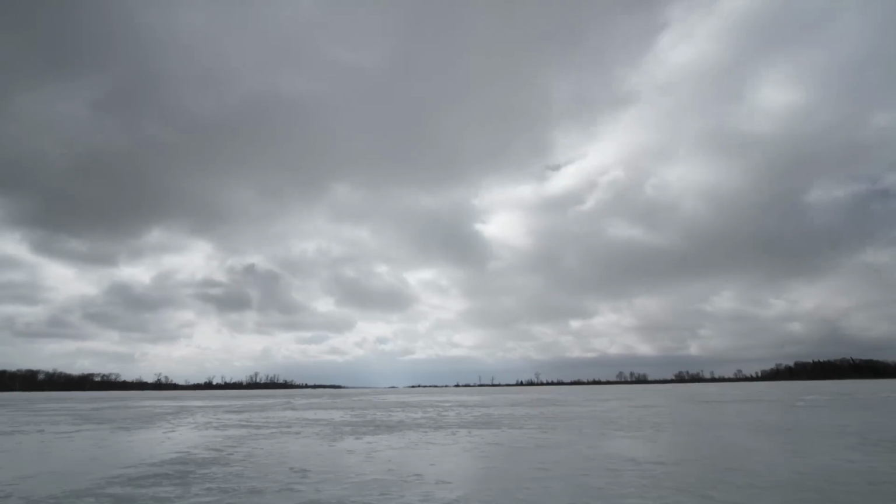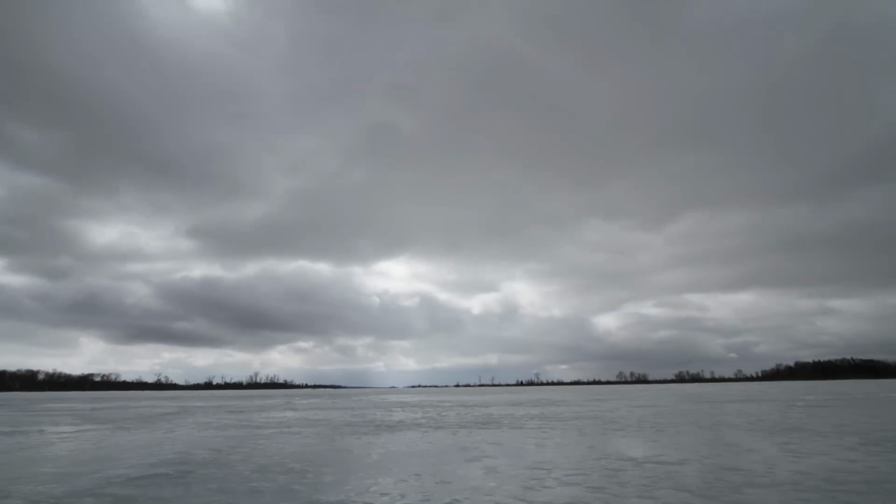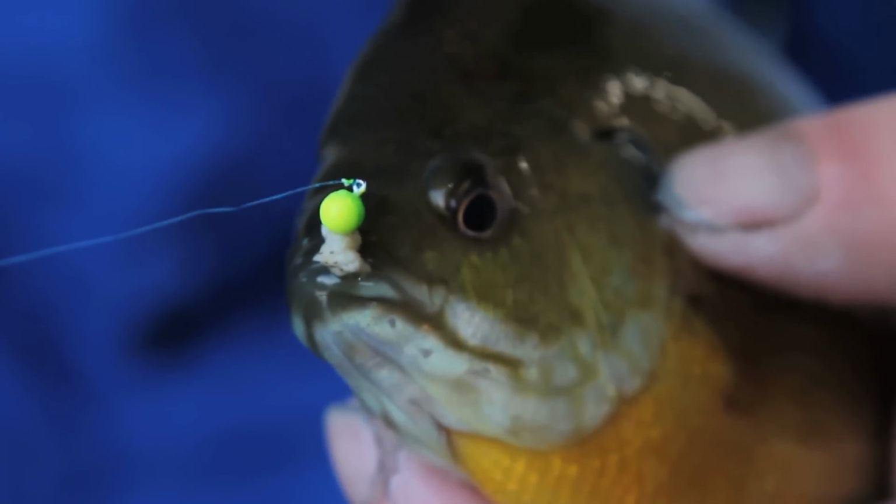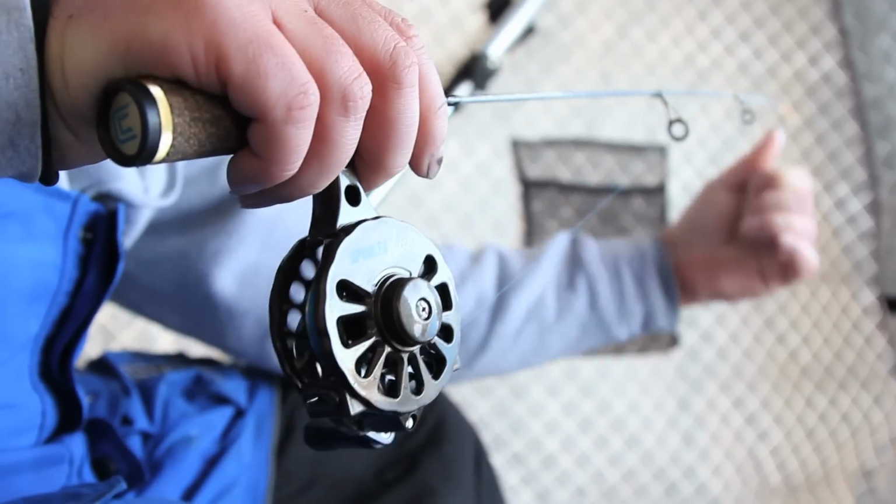Several factors can create a tough bite. Common triggers include cold front conditions, lopsided forage bases, and fishing pressure. Finesse presentations are sometimes necessary when conditions do get tough. Soft rod tips or spring bobbers paired with light line are critical when panfish get tough.